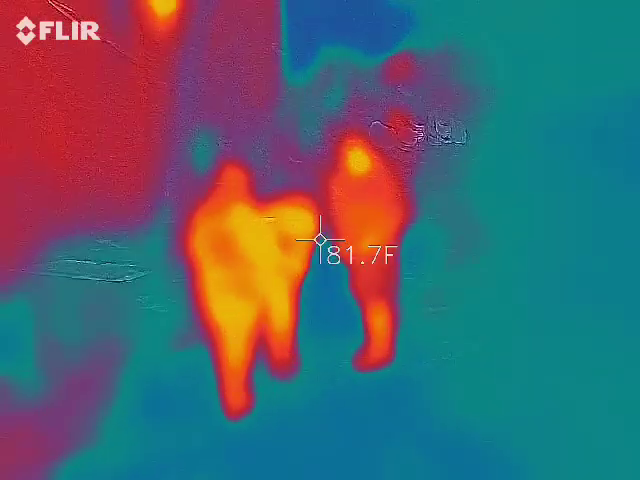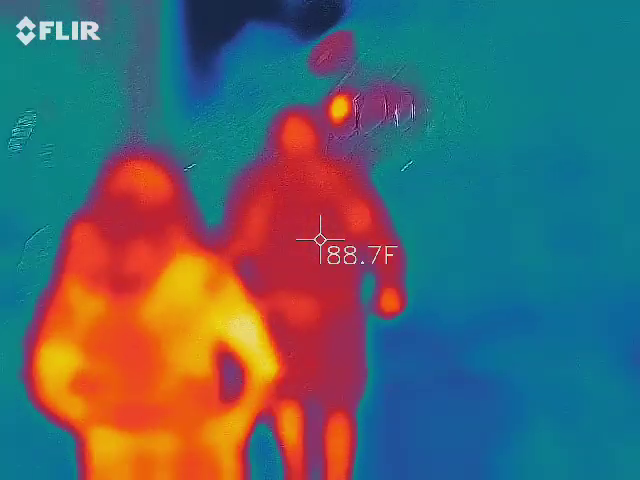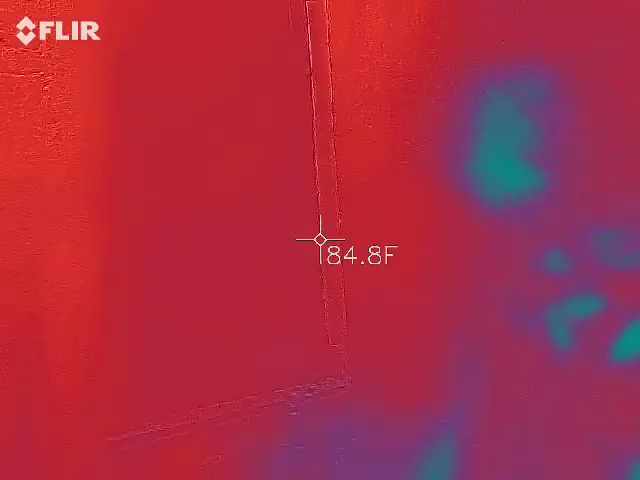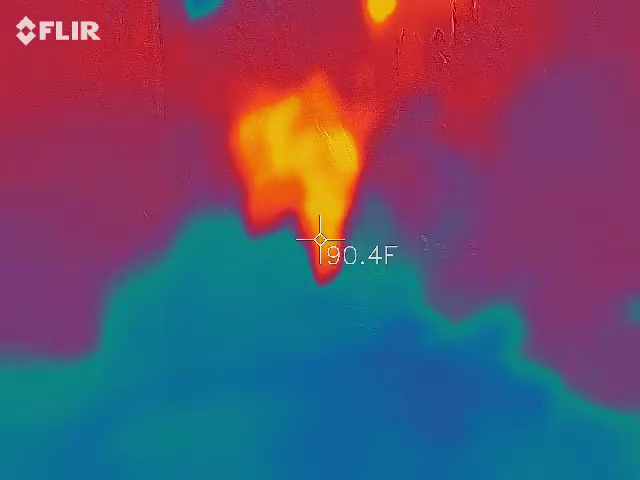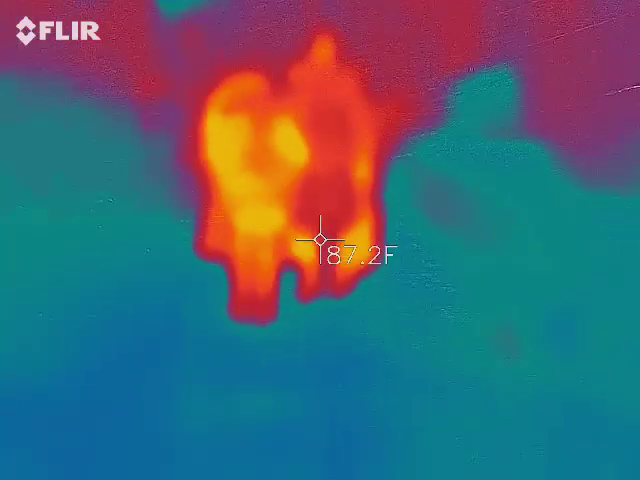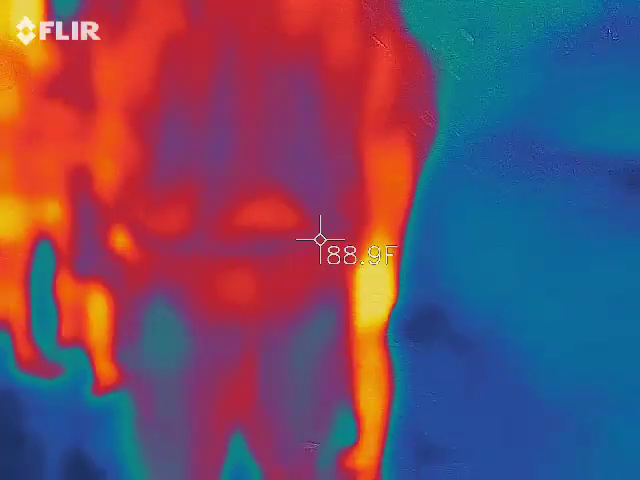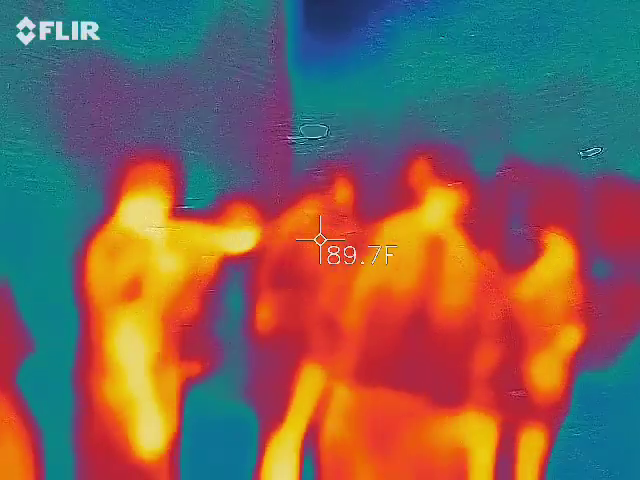Have the handprint? Where is it? There's one further up. Oh, like a fingerprint. What? No. You heard whistling? There's our handprint. I'm going to put it on a corner so you guys will look and take a look.